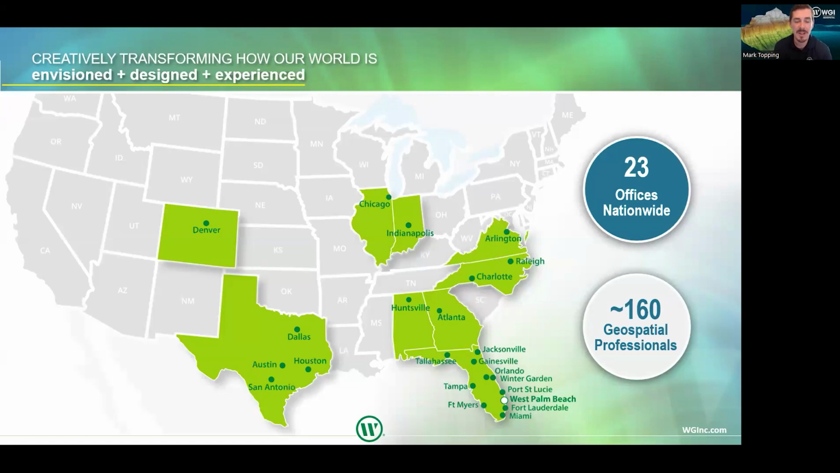But our geospatial division is actually our largest and the one that I am a part of. Our geospatial division provides a wide range of field collection and data processing and product generation from a single source. Again, we operate nationwide and we have 160 geospatial professionals over 9 states and 23 offices.